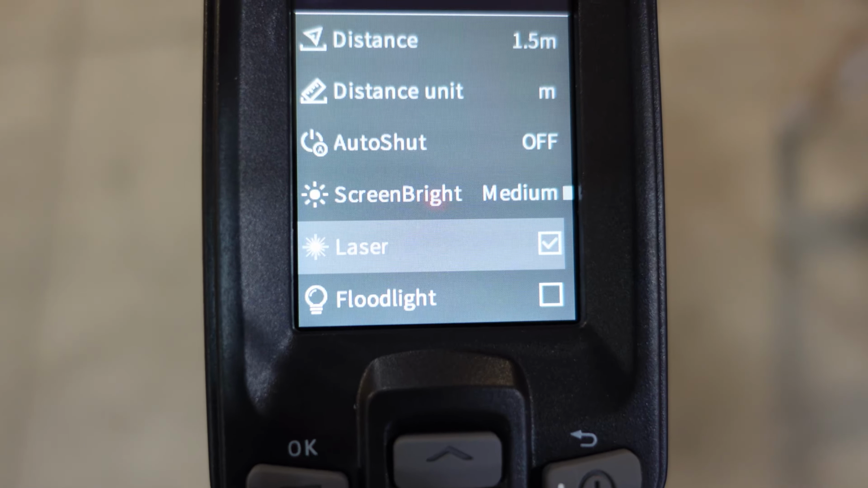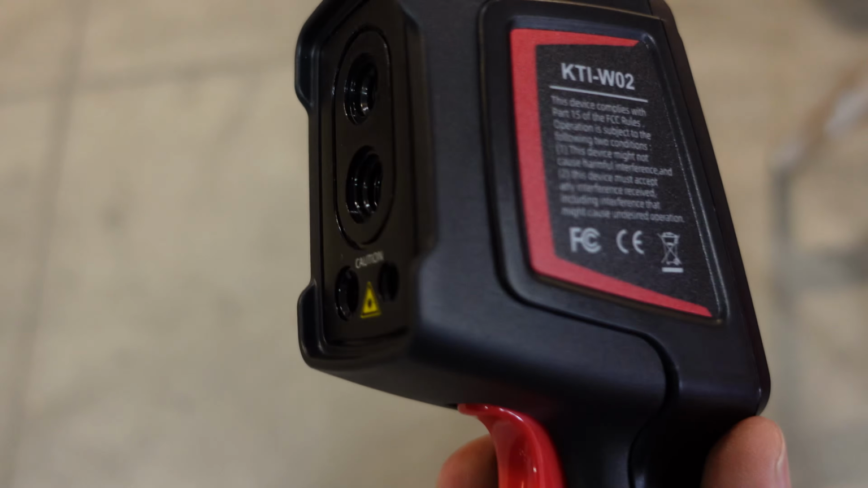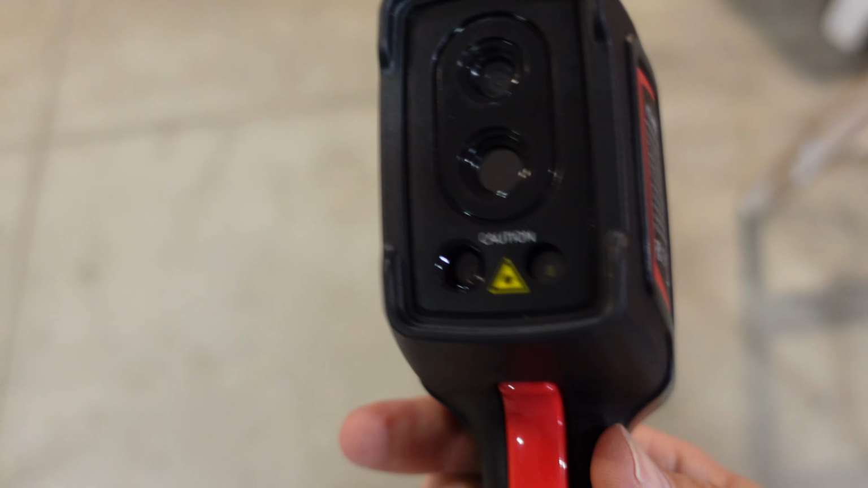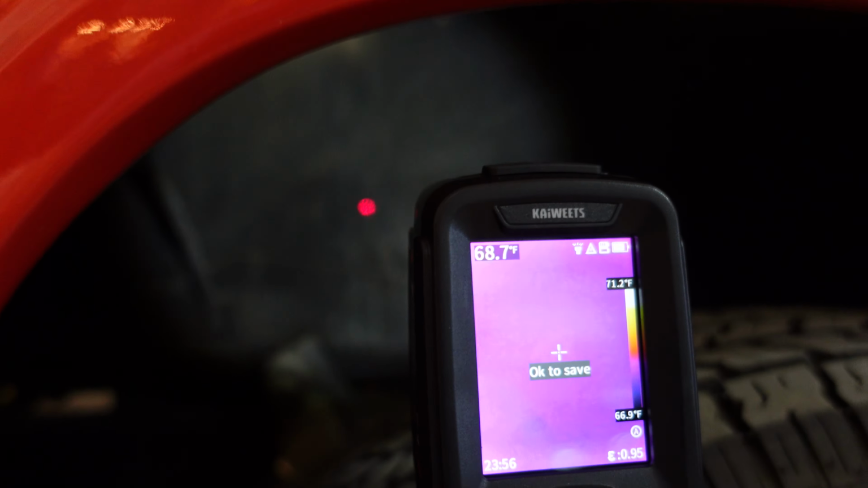We also have our floodlight setting that I was talking about. So check that out. And that should turn the light on the front when I pull the trigger. So that can help if we're working in darker areas like this. We can use the spot lamp to see better.